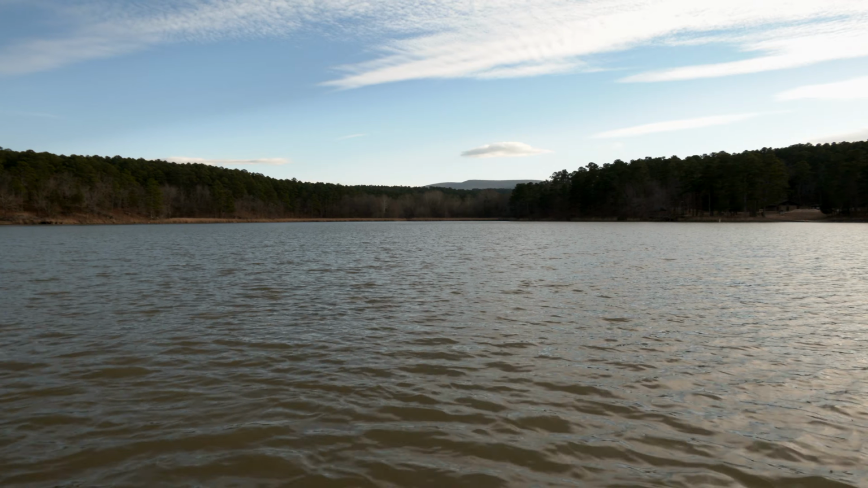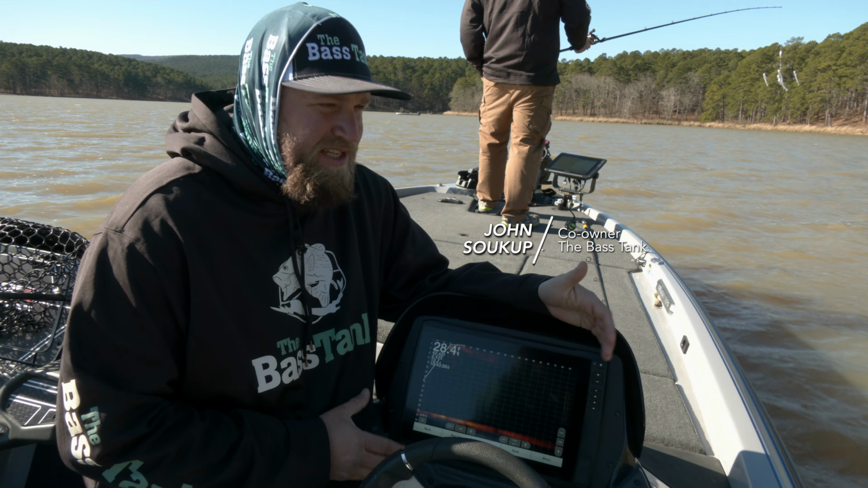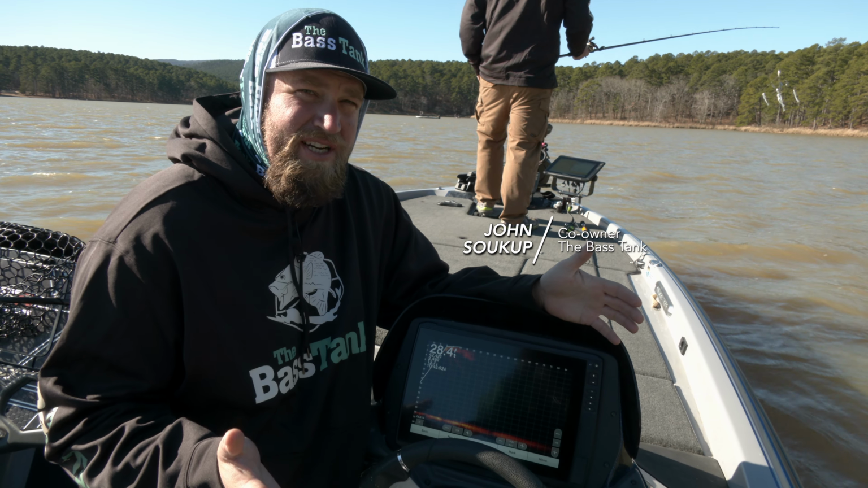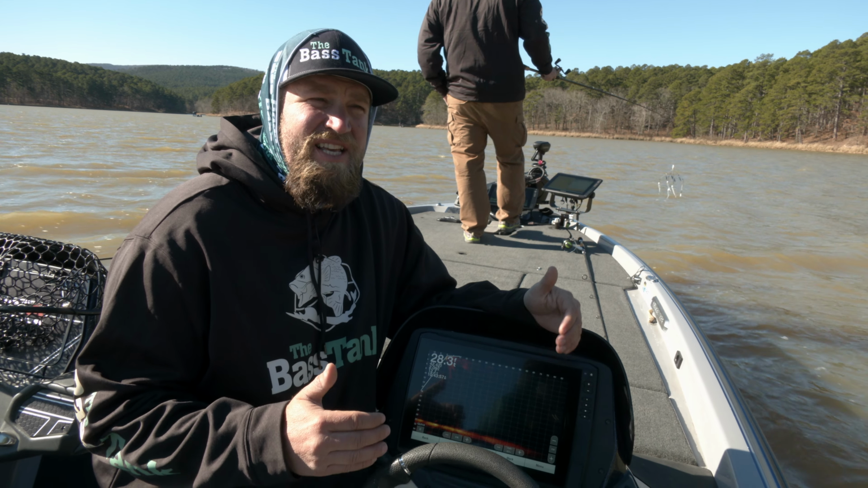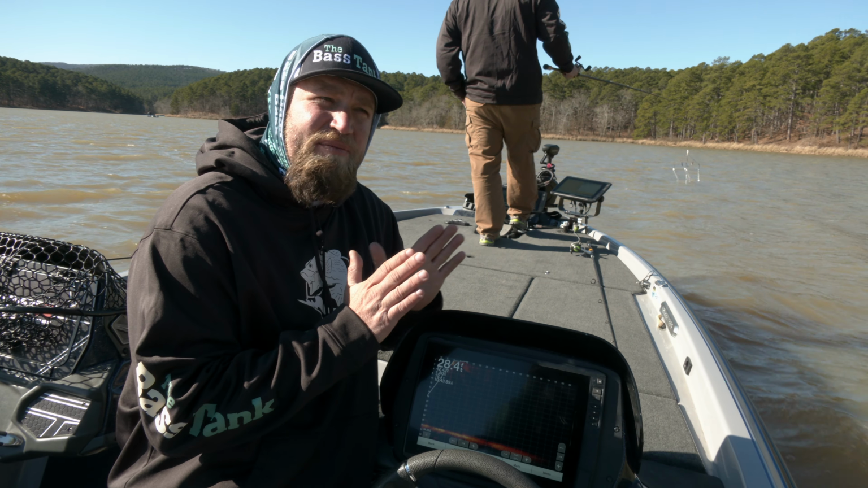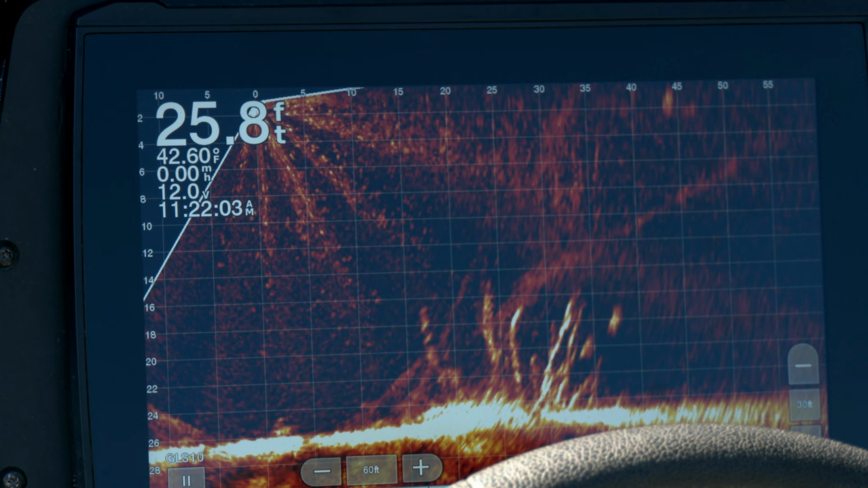So we get asked a lot, what is LiveScope? LiveScope's a technology that Garmin came out with, and it's a forward shooting sonar technology. The difference with that forward shooting sonar is that it literally, in real time, will shoot in any direction that you want it to shoot, at any distance that you want it to shoot.